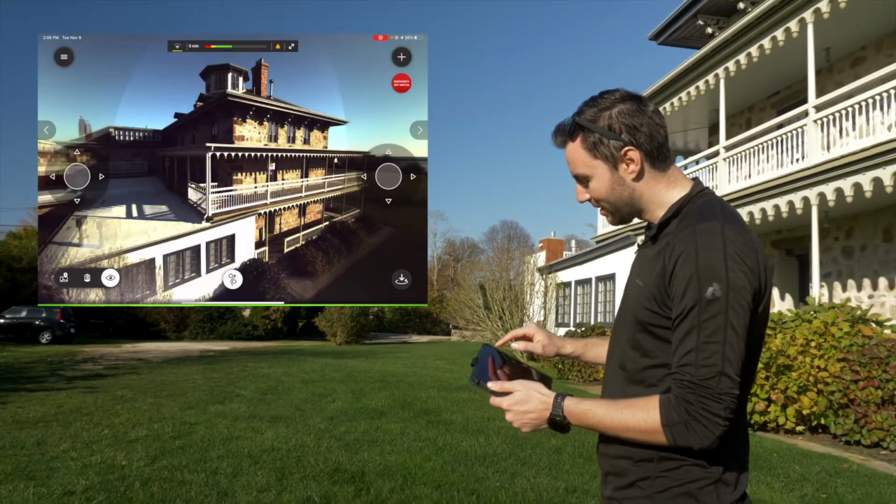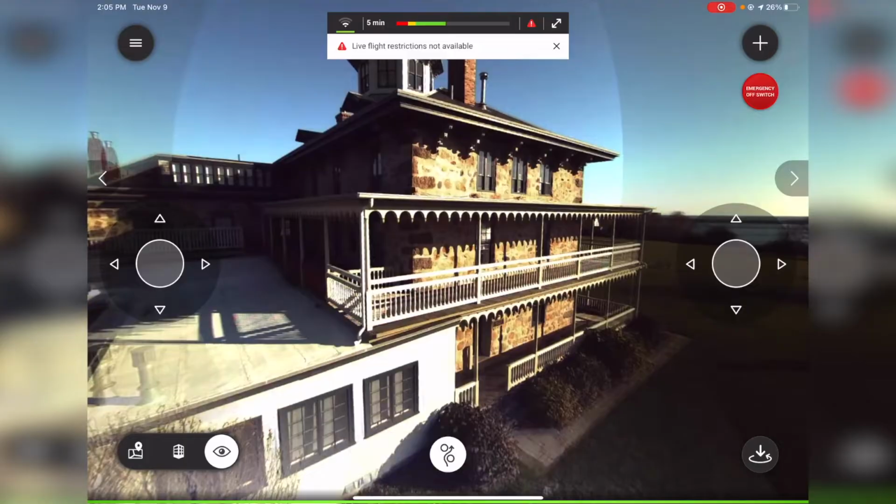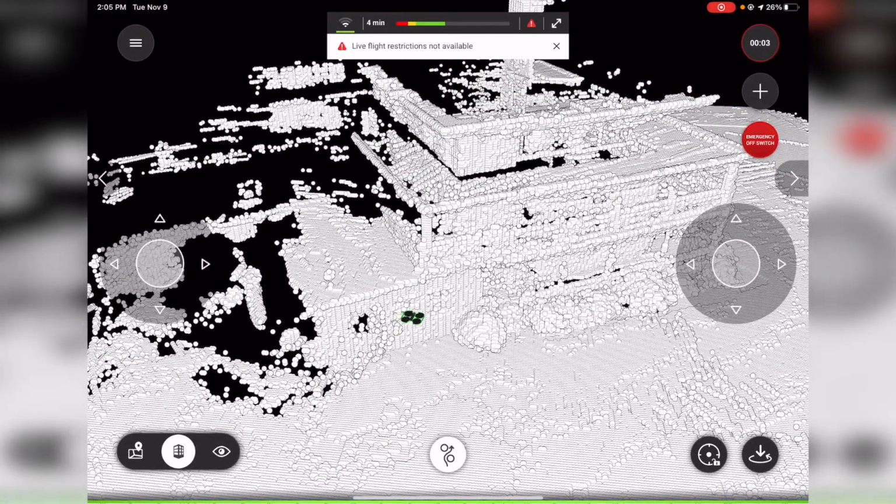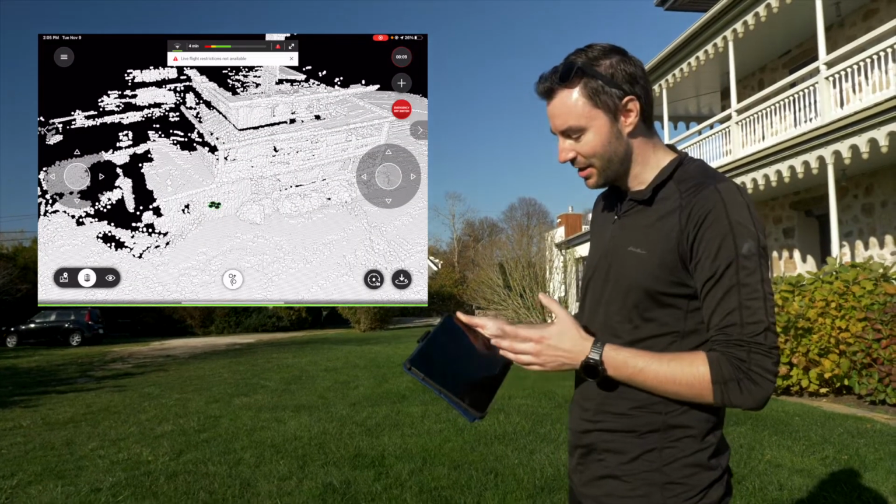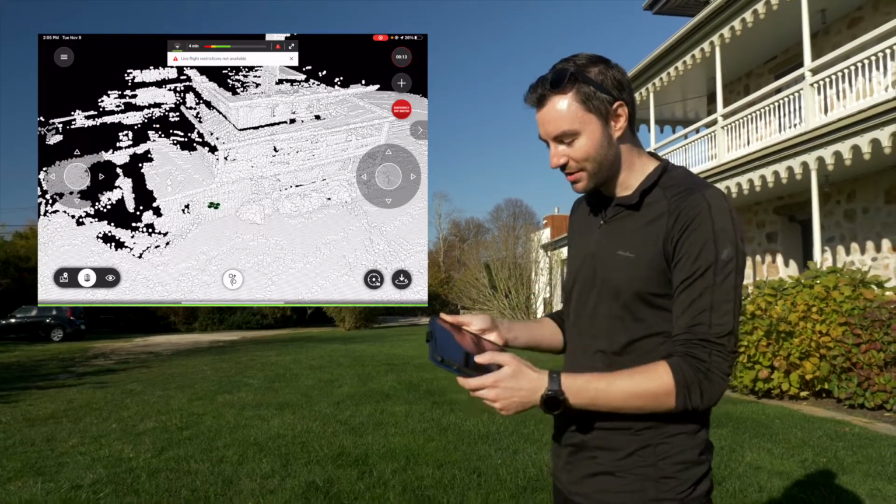So I can tap to create a new scan, and this time I'm going to tap manually recording. So now if I go into the point cloud view, I can see a subsample of the points. This isn't all the data that it's collecting, but it's just a subsample to give you an idea of where you've captured data and where you haven't.